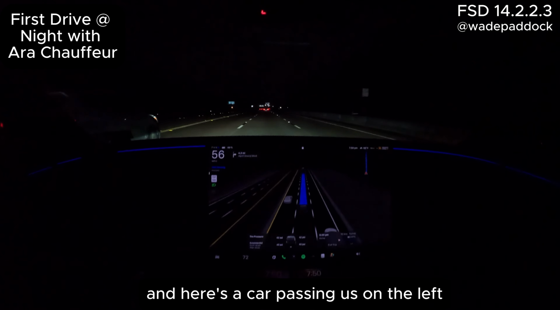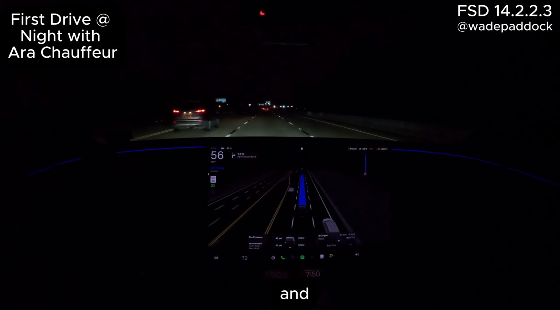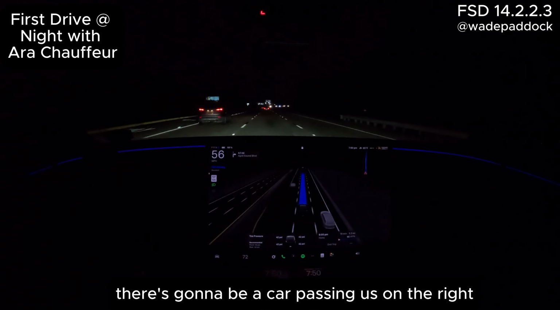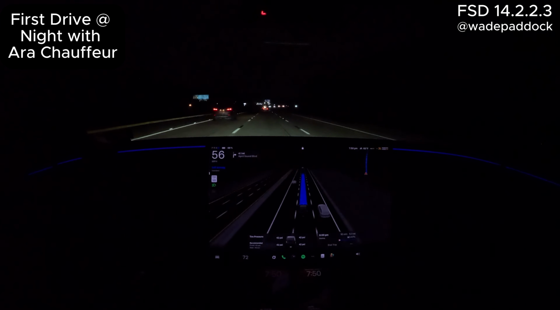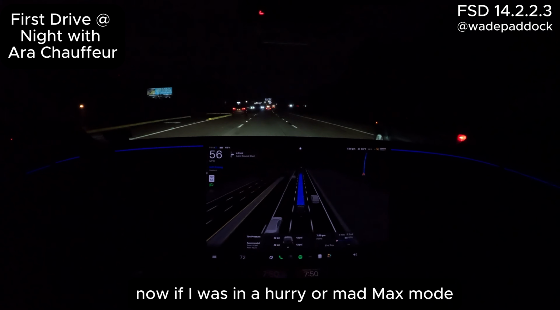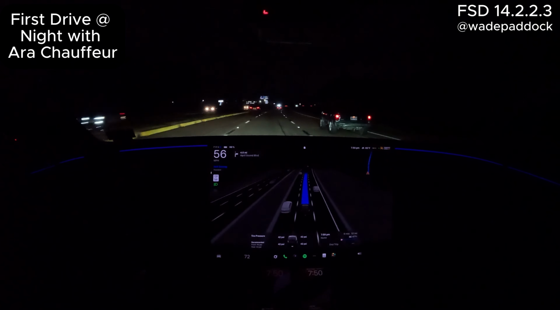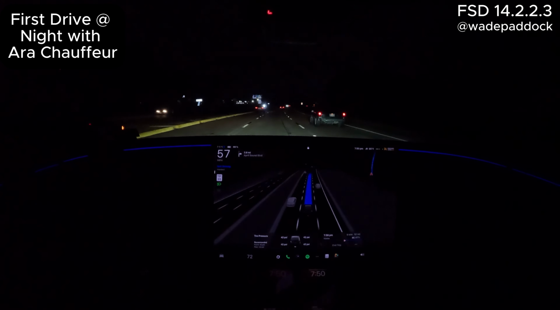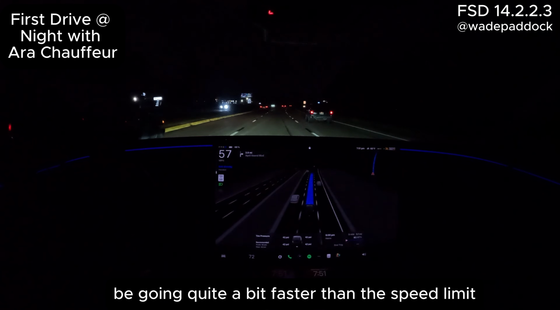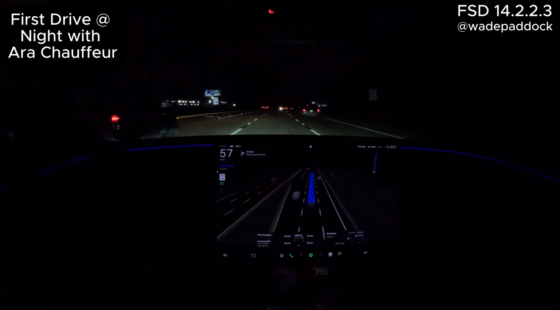And here's the car passing us on the left. And looks like there's going to be a car passing us on the right. Now, if I was in hurry or Mad Max mode, that wouldn't be happening, because it pretty much would be going quite a bit faster than the speed limit, especially where cars are passing us like that.